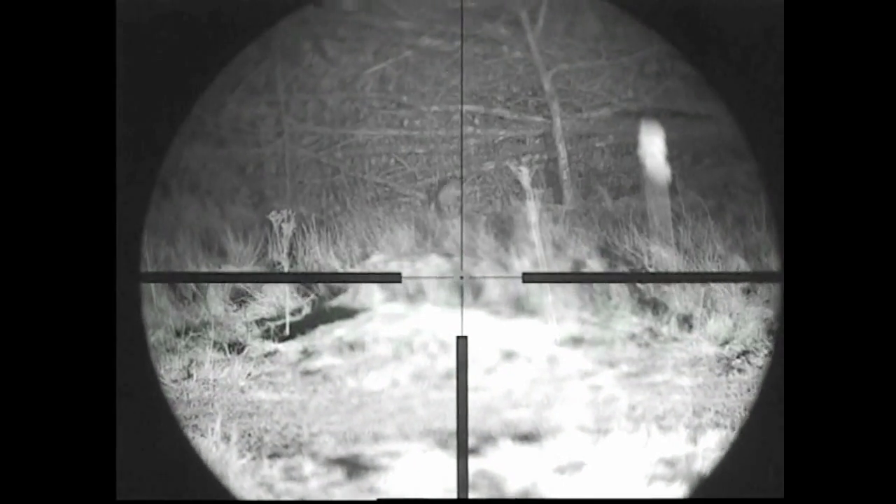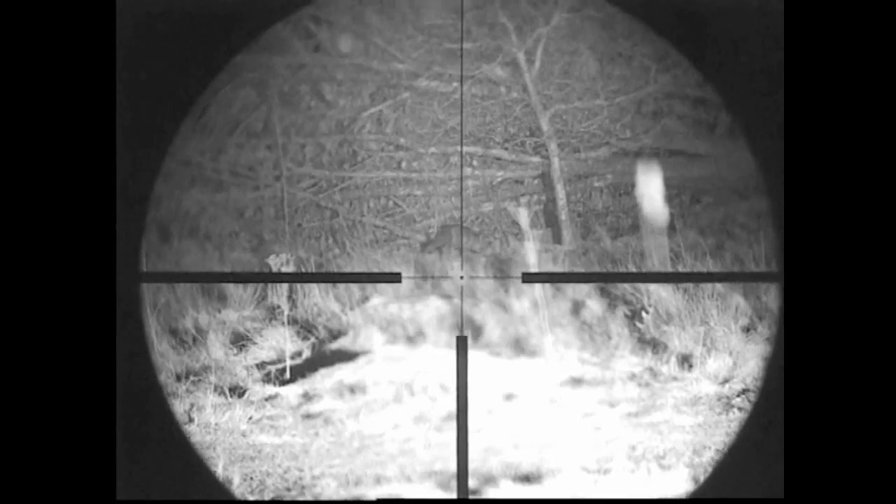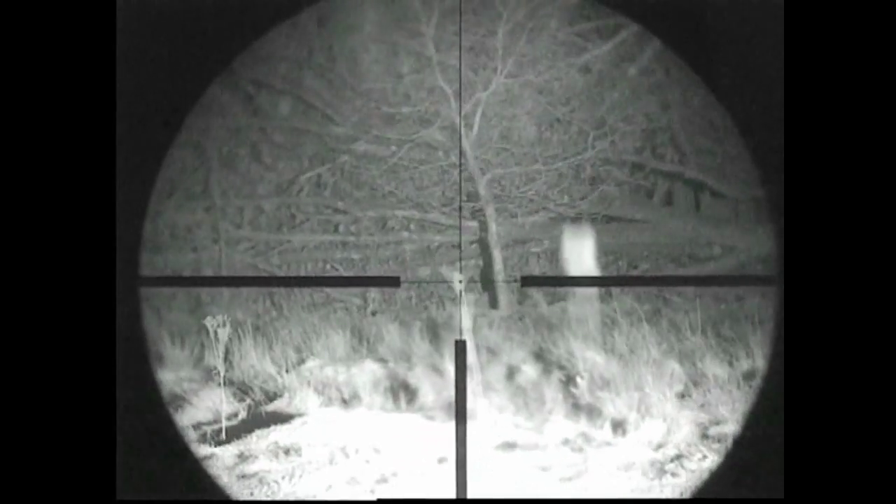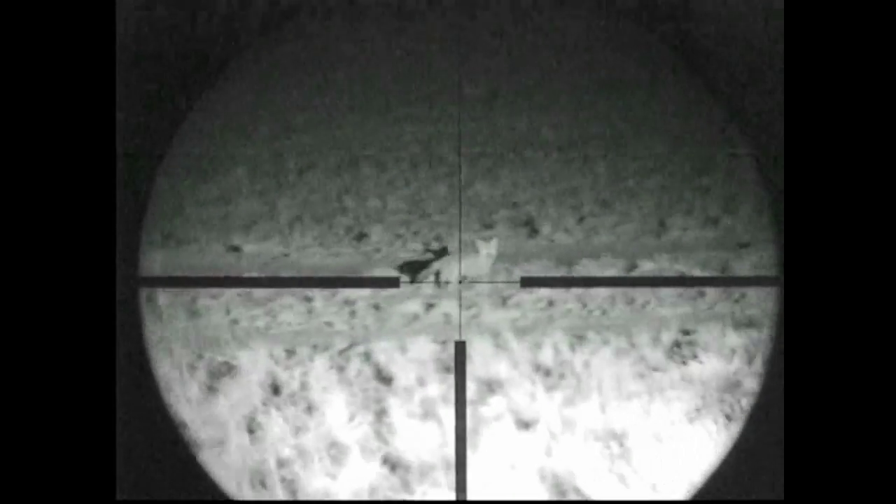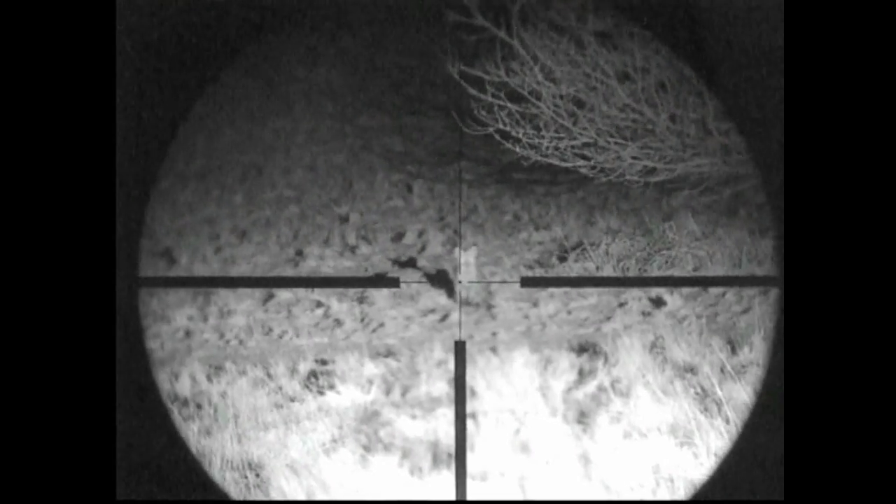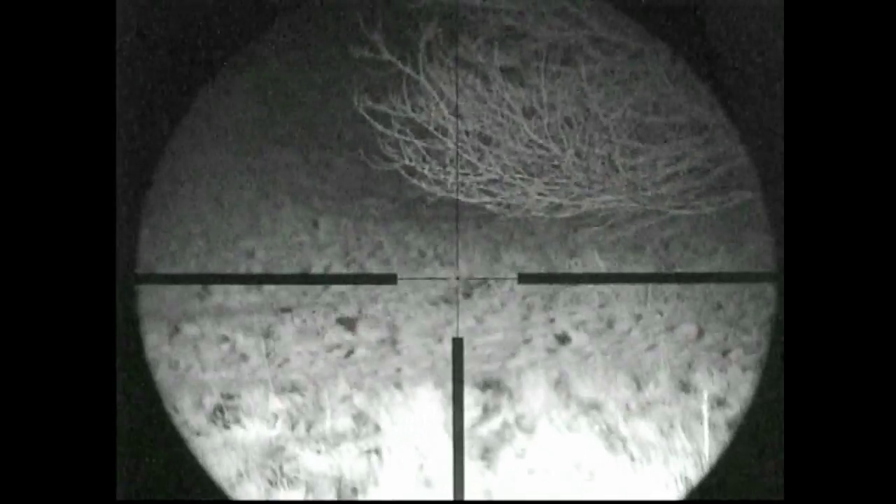He was just heading off back as Darren got ready for the shot. Just squeaked him and he turned, and Darren got the shot off. As the shot went off, I was scanning with a thermal and another one came out of the bushes and went to the right, and we were able to start squeaking him, and he came up and we had a fantastic response from him. So that's number 4 for the evening, and we've still got quite a bit to do.